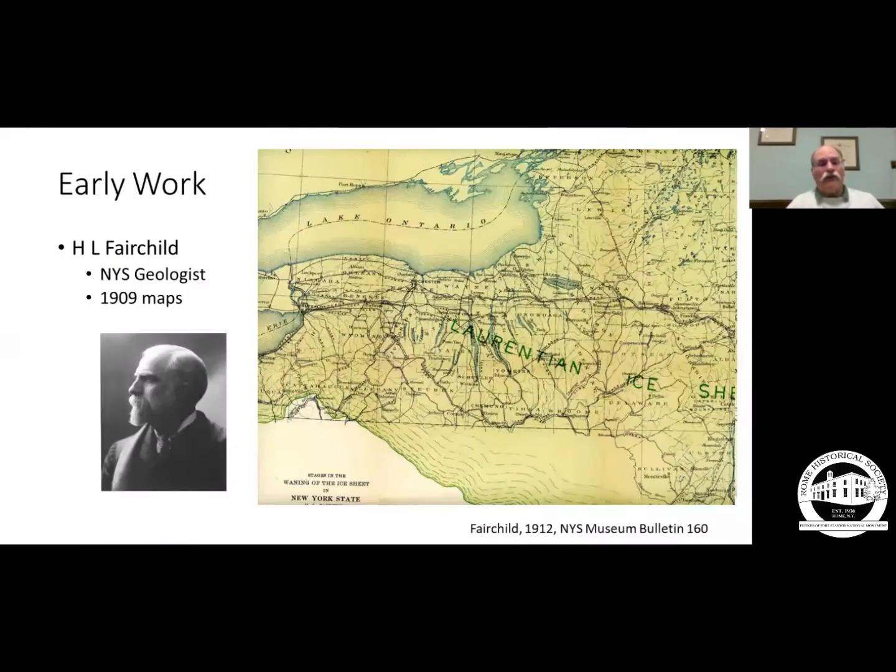We take a look at our first slide. Let's look at some of the early work that was done. And one of the outstanding geologists of the early 20th century was H.L. Fairchild, one of the New York State geologists. And he went out on horseback, Model T, by train, traveled all across New York State, did some incredible fieldwork, and came up with a series of maps describing what he interpreted the glacial geology of New York State was.